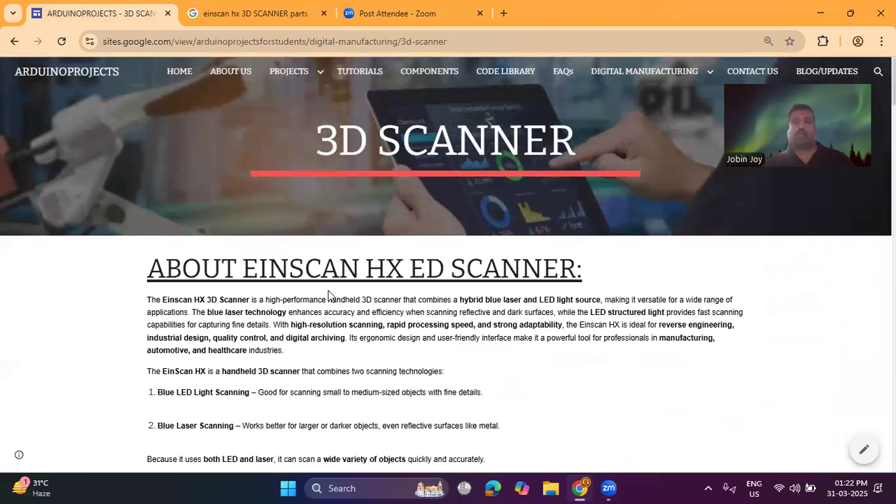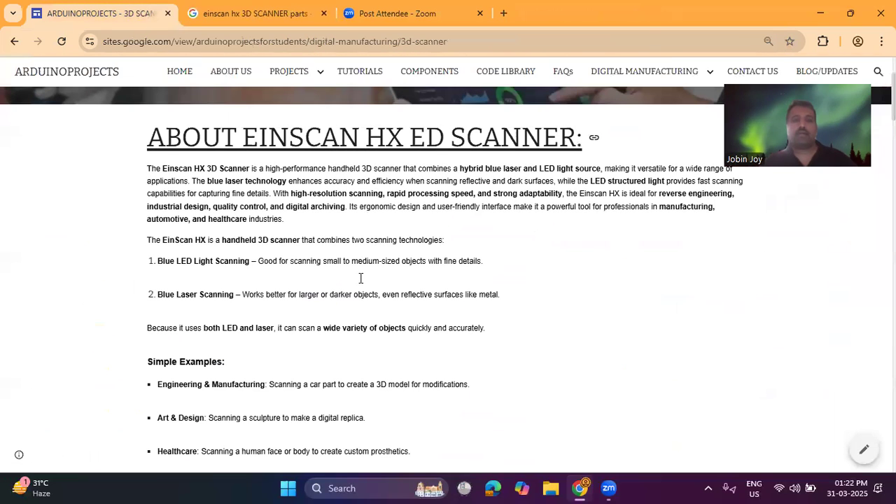Okay, so before concluding this, as I already mentioned, this is a hybrid scanner where the scanner is using two types of scanning technologies. One is blue LED light scanning and blue laser scan.